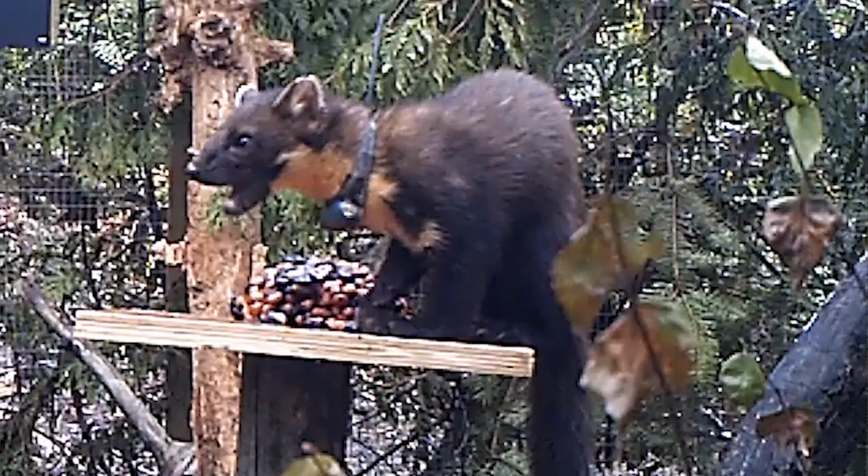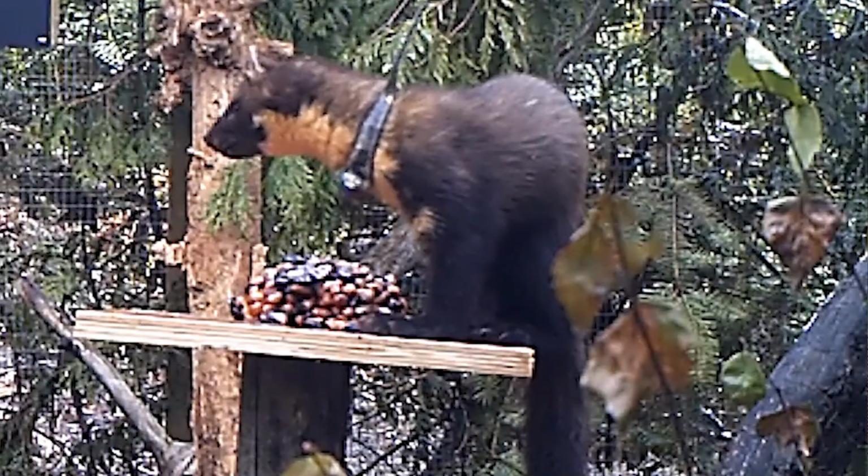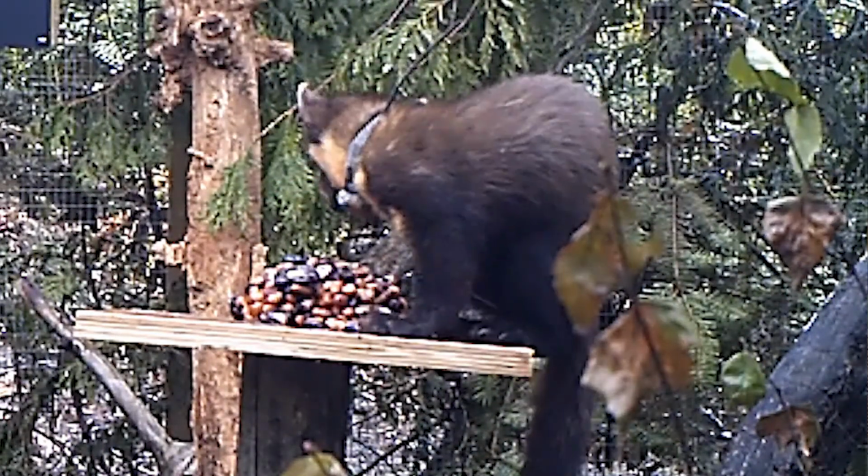And the good news is that the pine martens have settled in really well, with more translocations planned for this year and next. I've never actually seen a pine marten in the wild before, so it's a real treat for me to be able to share this footage from Gloucestershire Wildlife Trust's Pine Marten project team.